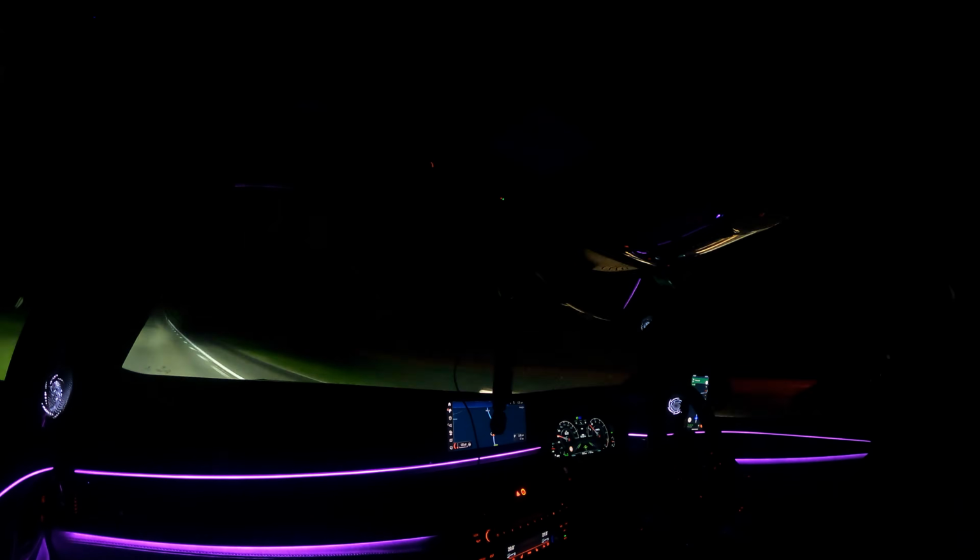And that dual personality of this car, that it can do all of these things, is just unbelievable. And that is genuinely what I love so much about it. It's just everything all wrapped up in one.